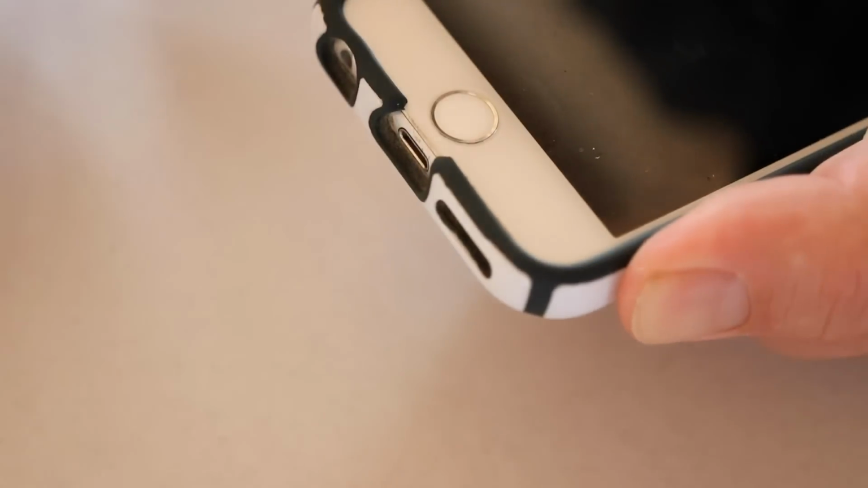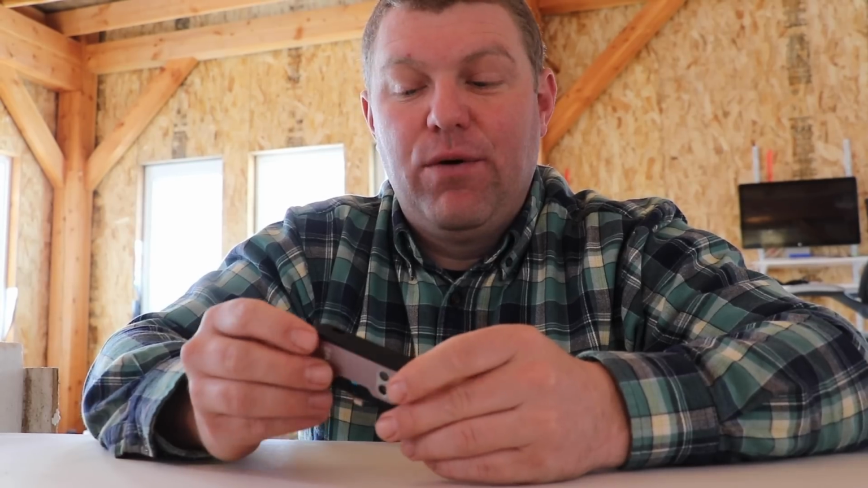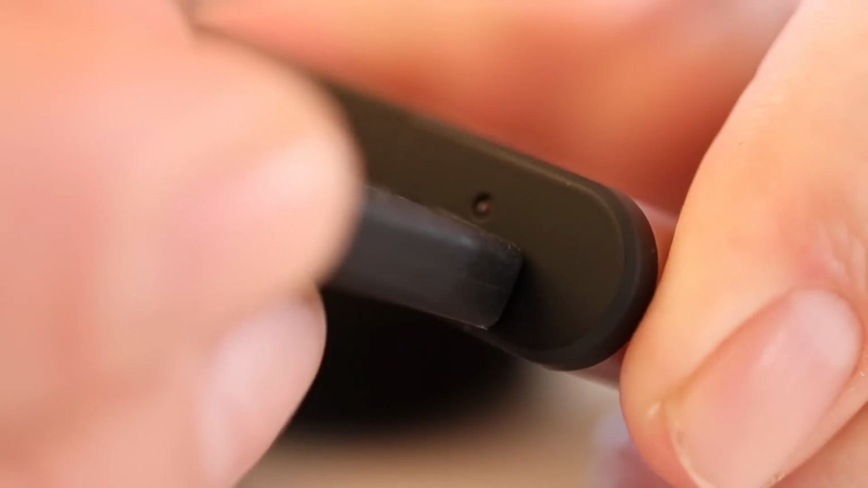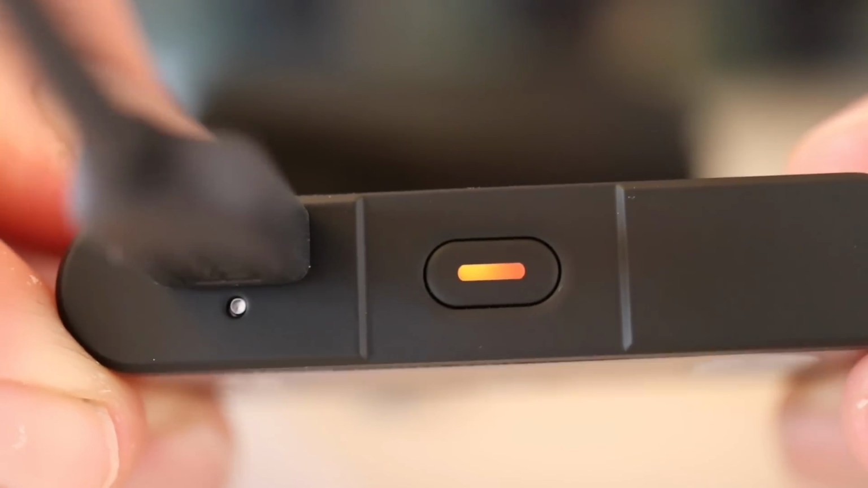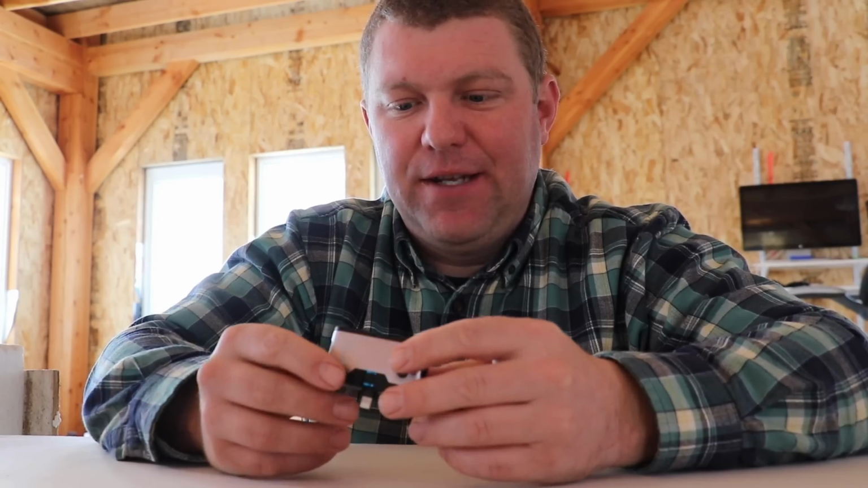It does have an internal battery that has to be charged in order for the camera to work. So it doesn't derive its power from the device. It actually has to be charged. I could see that kind of being annoying because if the camera goes dead, well, you got nothing.